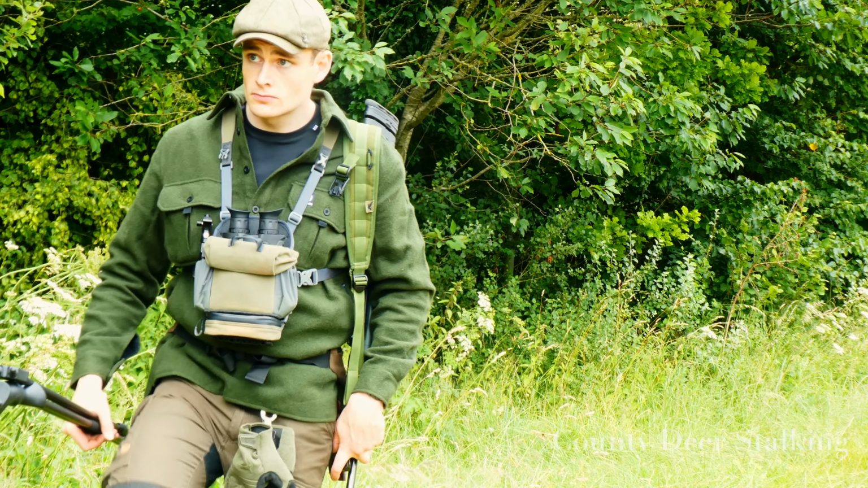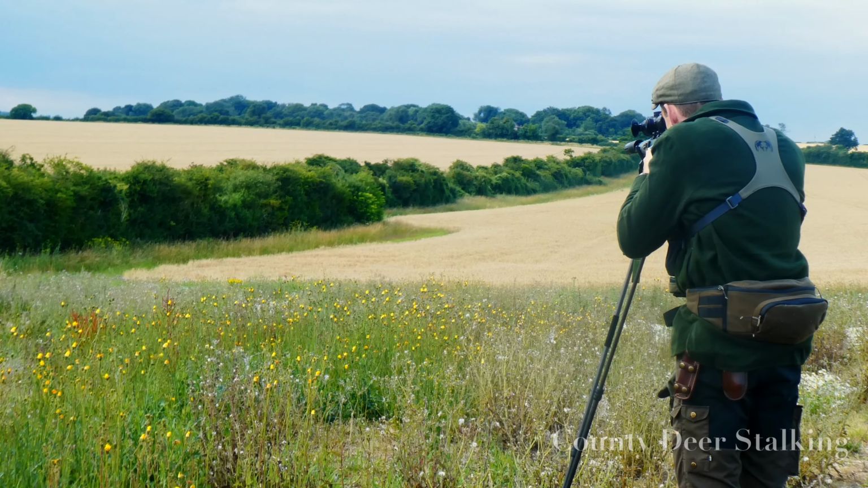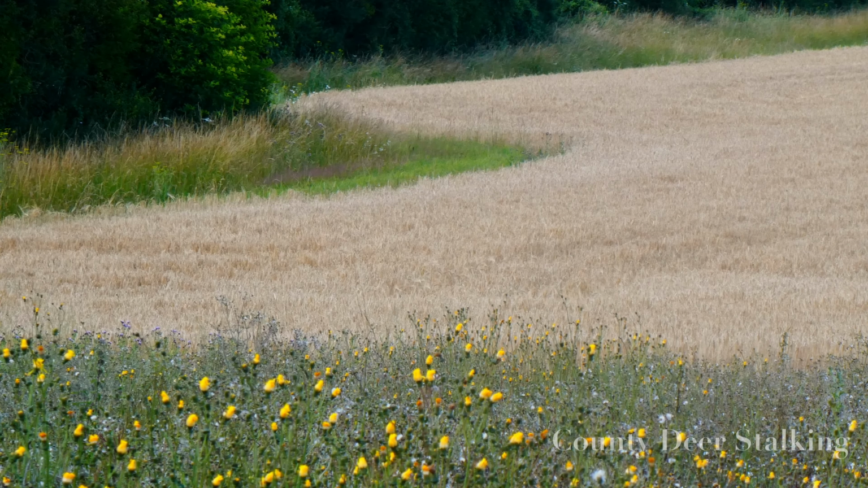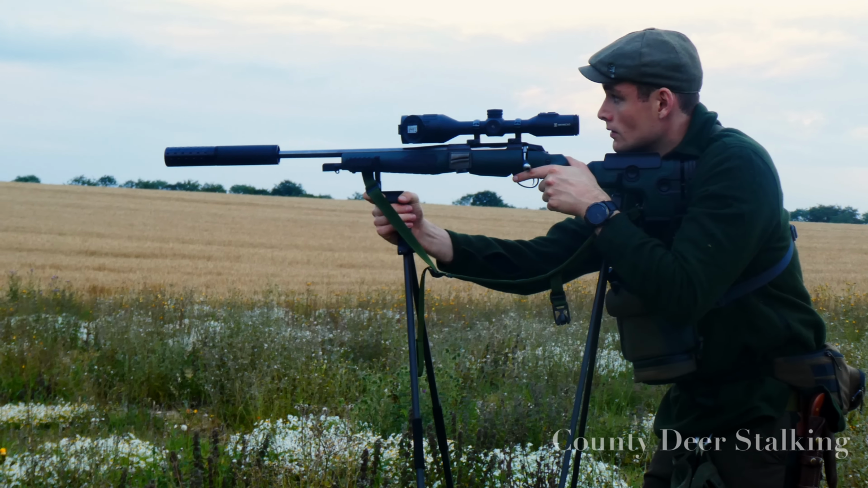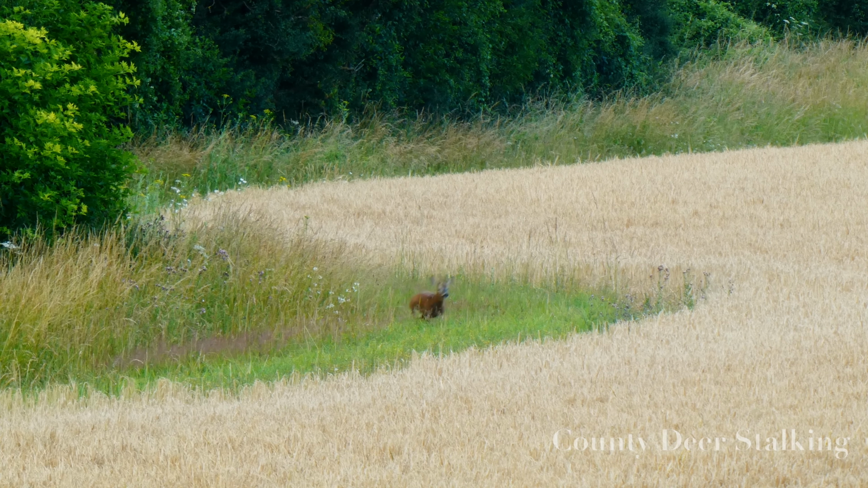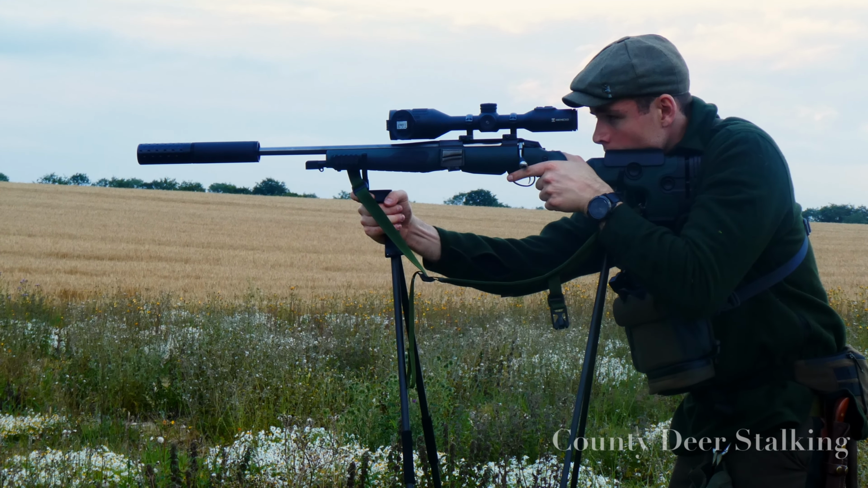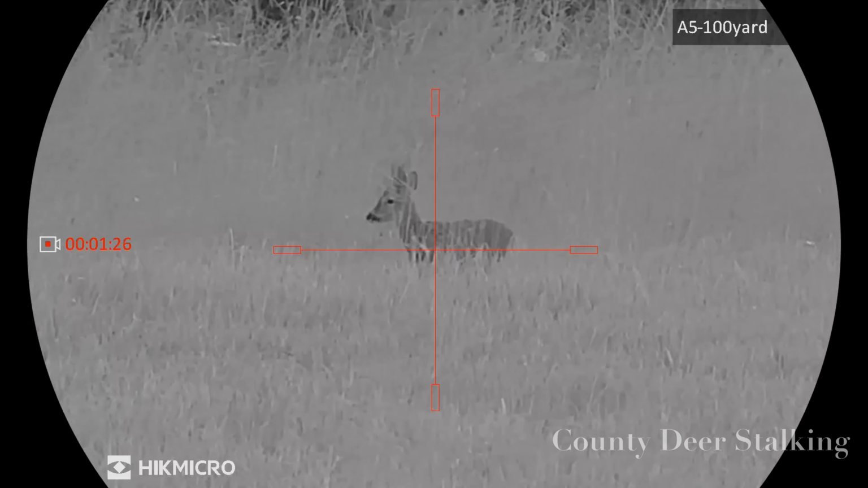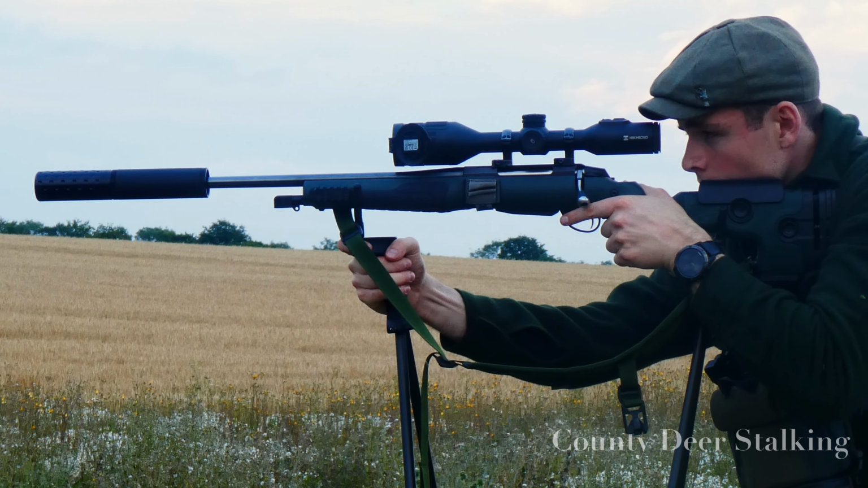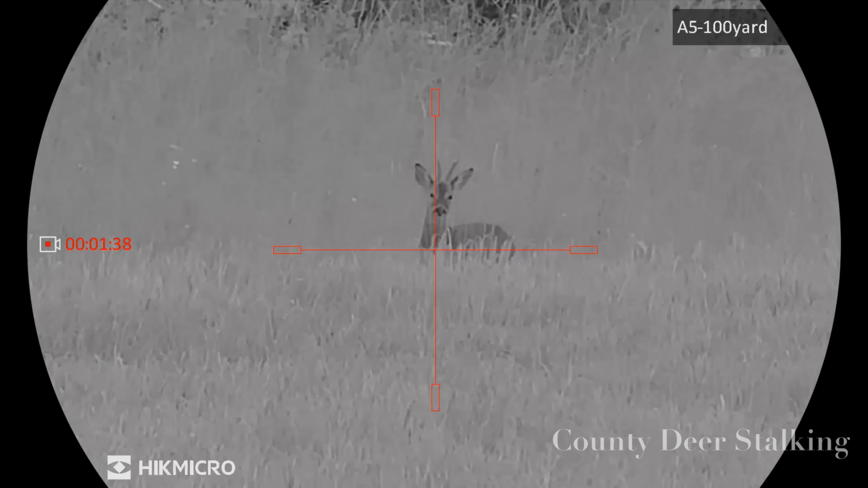And it's not long after that I see a perfect young cull buck. Let's watch that again through the Hikmicro scope.